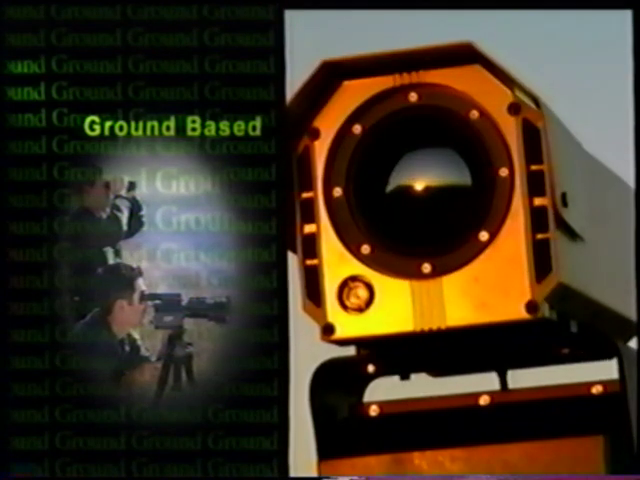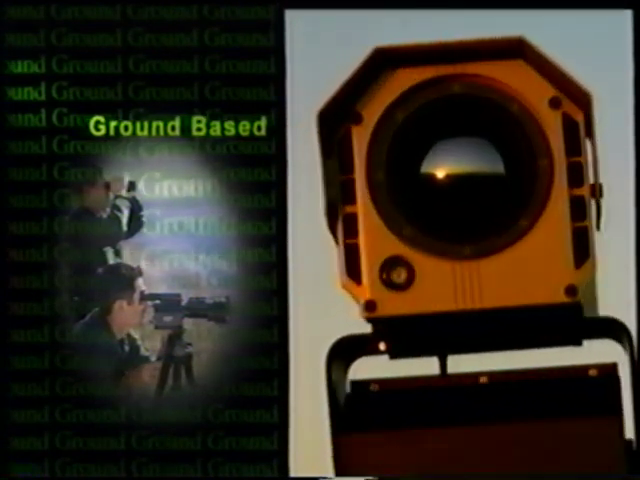Our ground-based systems are in use around the world, guarding borders, protecting high-security areas, and providing long-range night vision capability in a variety of mission scenarios.